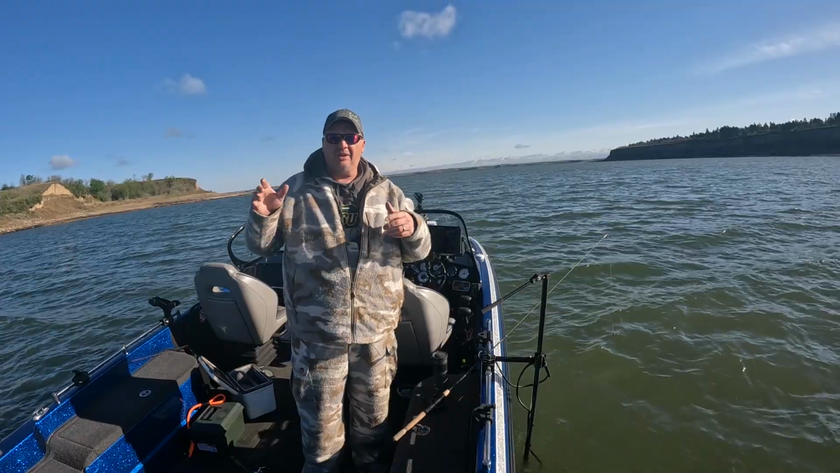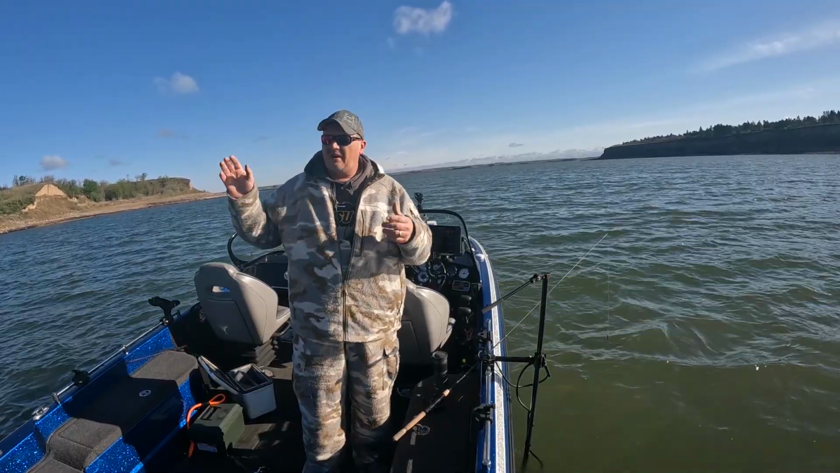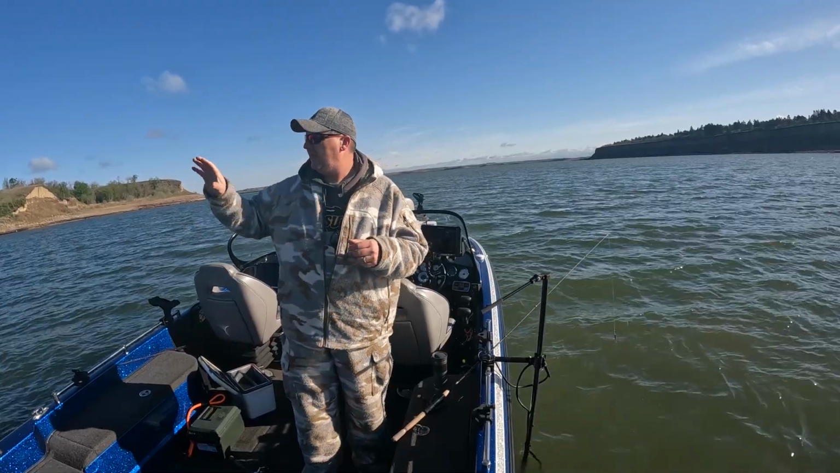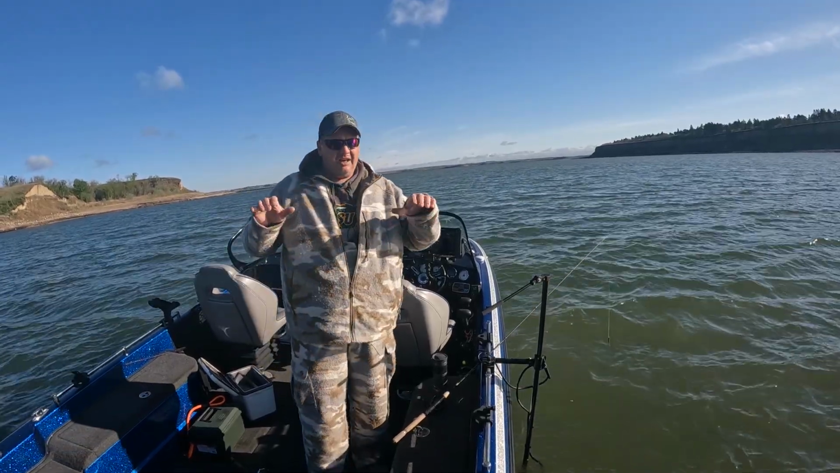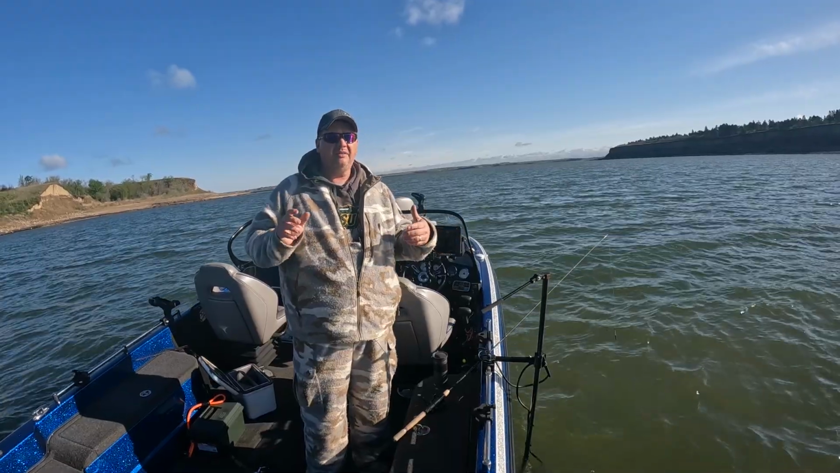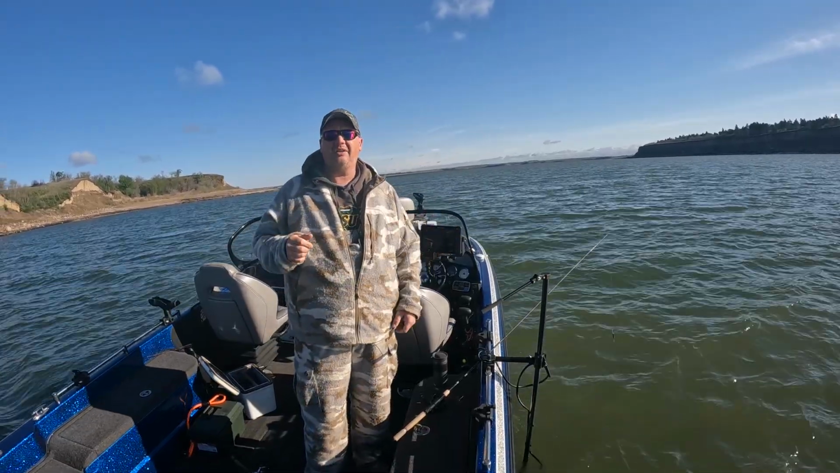This time of year, the spawn's going on, it's really spring, everyone's casting up shallow. But what I'm doing is I found a rock point here. Well, it's scattered rock and it comes out to a little point inside of a bay. The water's a little bit murkier than I would like because of the wind, but I got roughly 48, 49 degree water temp.